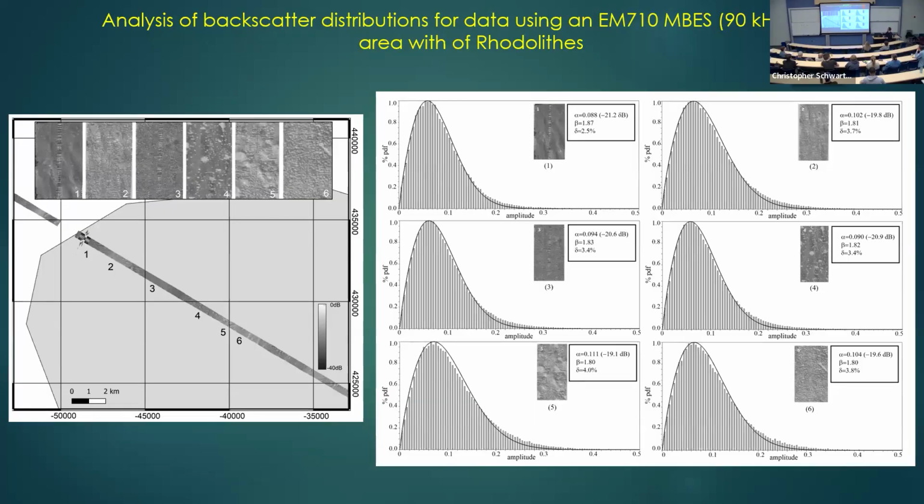So the high amplitude scatterers would add energy here in the tail of the distribution. And when we fitted the distribution, it was dominated by the substrate, not by the scatterers.